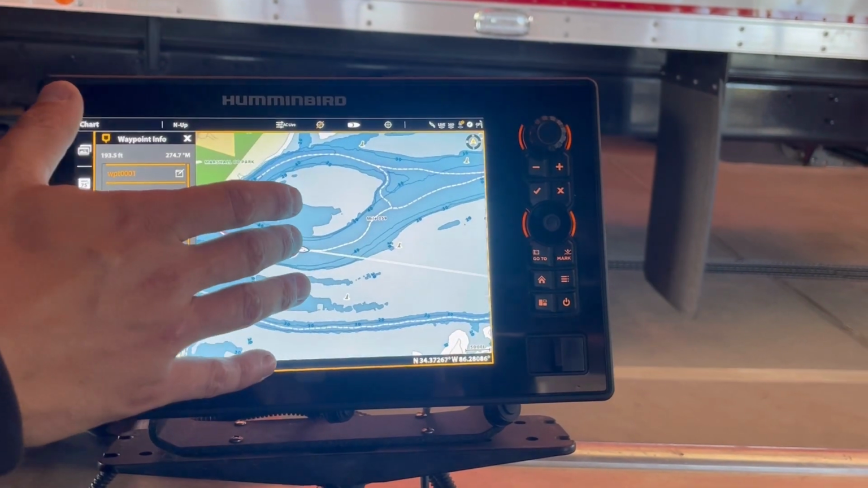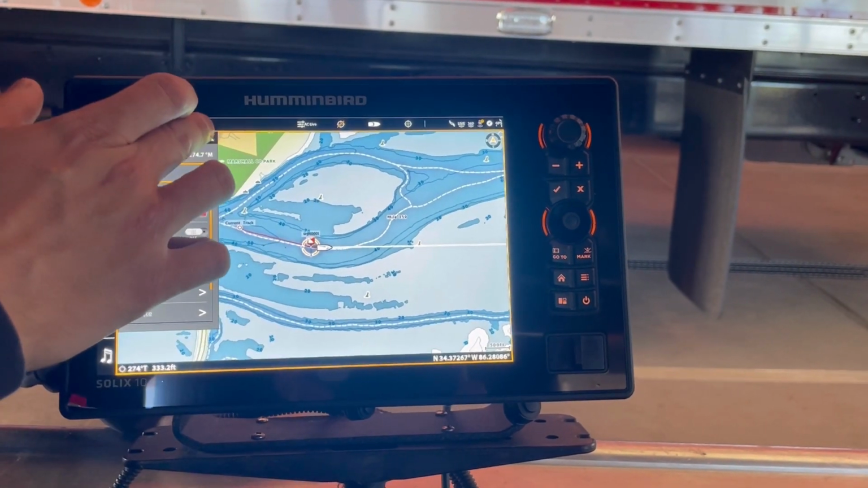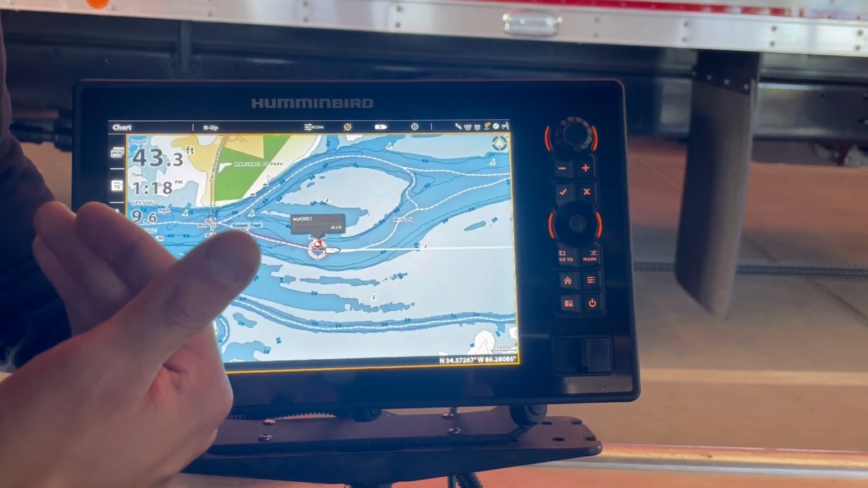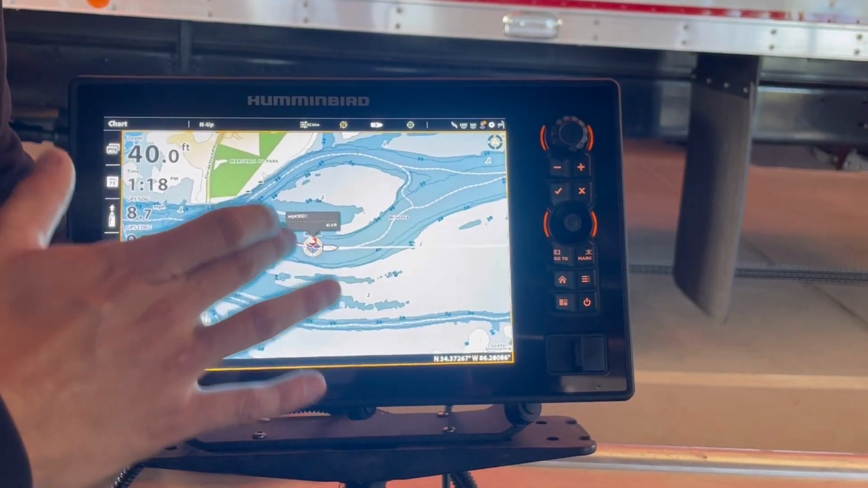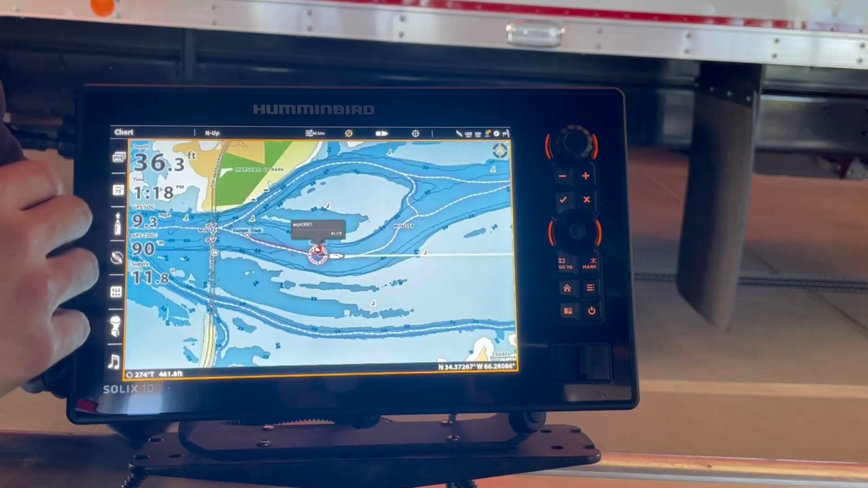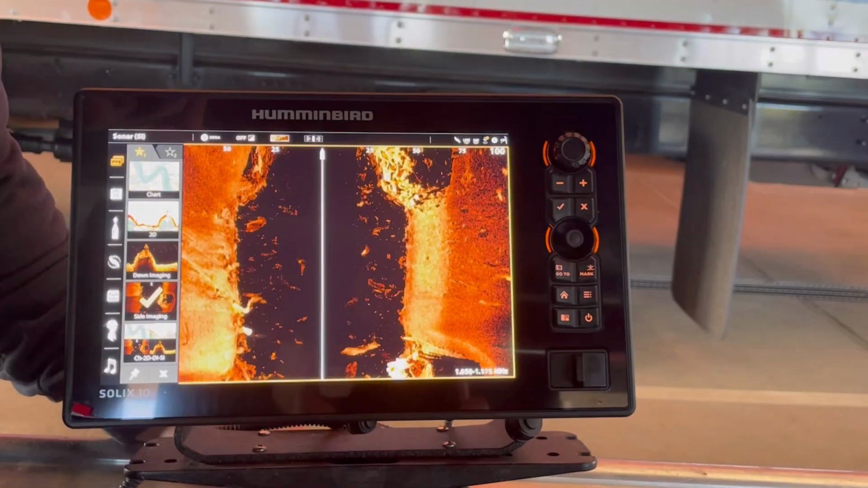It's now in our system, and both of these displays will be able to see that waypoint because they're talking to each other via Bluetooth. So we will have two people with eyes on it instead of just this person being able to see the waypoint. Moving on, we'll go to our side imaging.